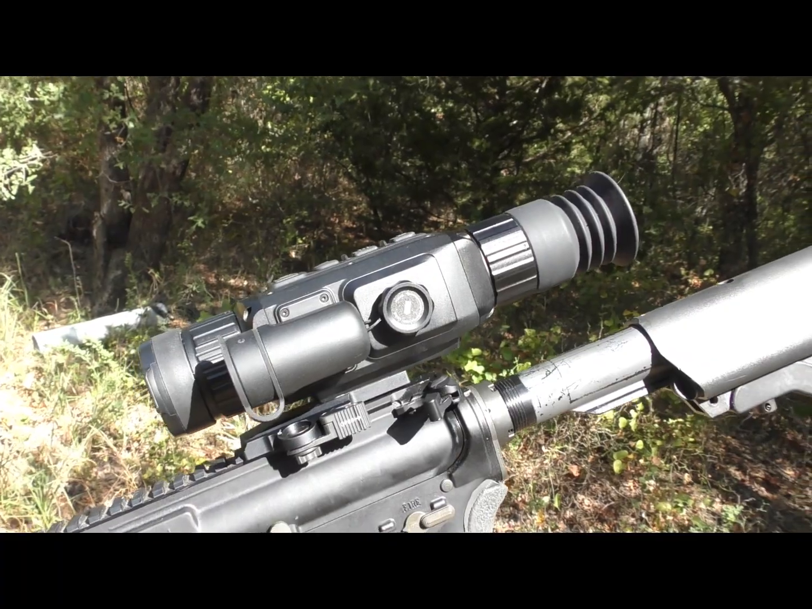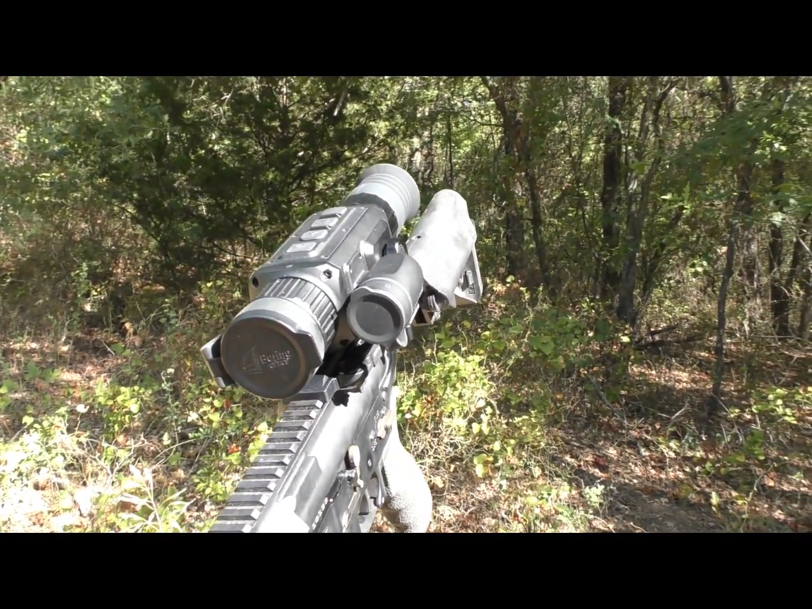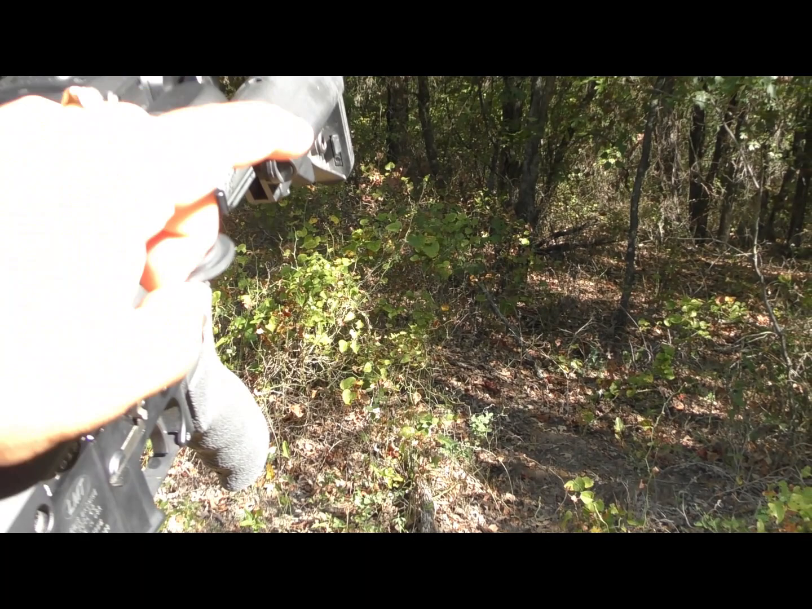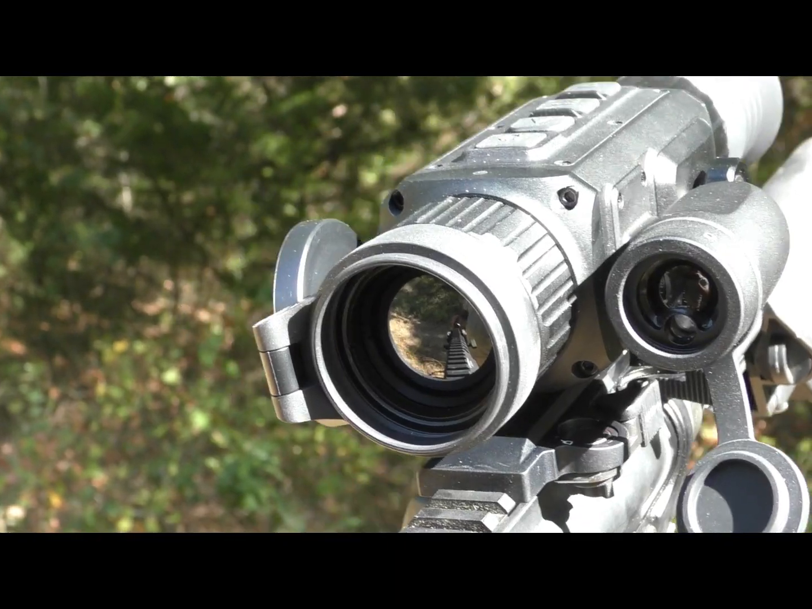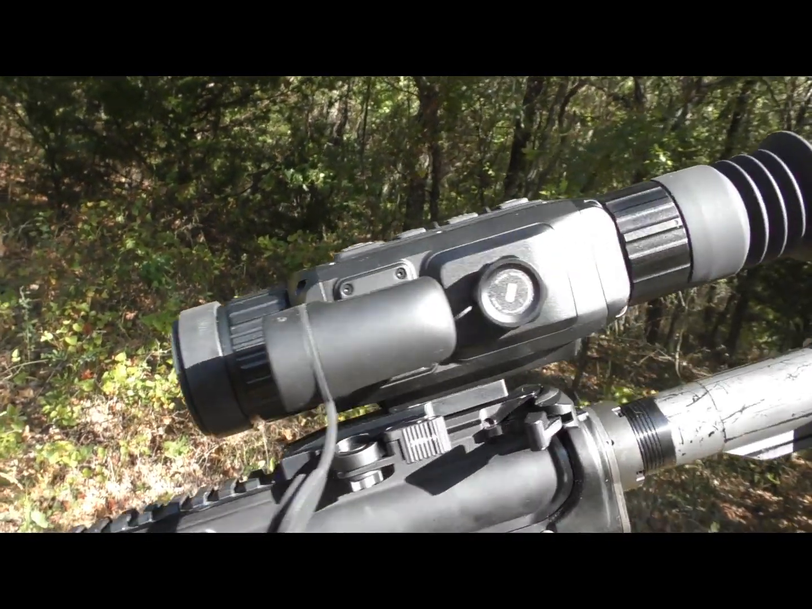Over the course of today, I intend to do a thorough overview of the Bering Super Hogster LRF scope. We'll cover things such as an unboxing, battery installation and types, alternate mount systems. We'll also do a range test consisting of shooting 5-shot groups at 100 yards, a digital zoom progression test, and much, much more.